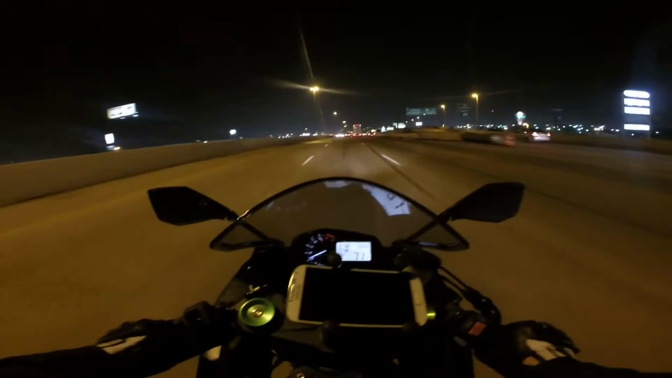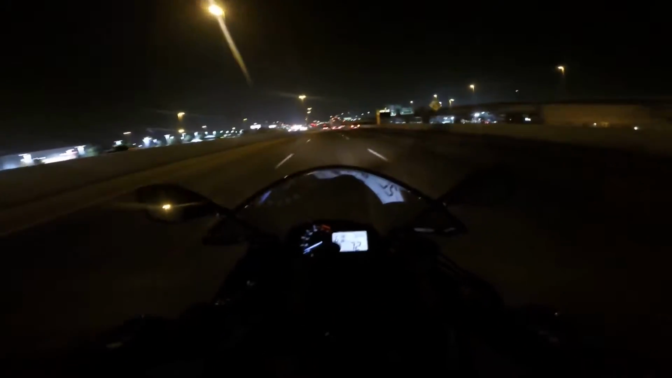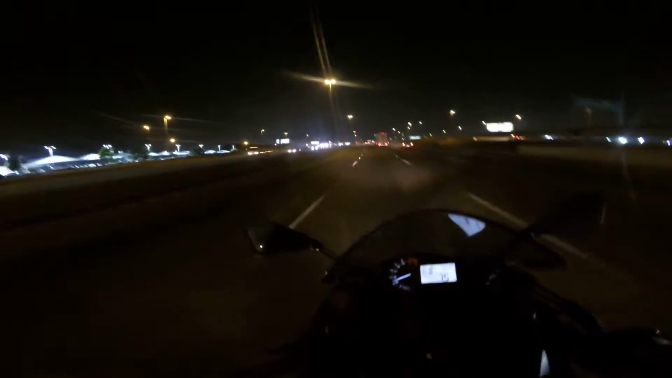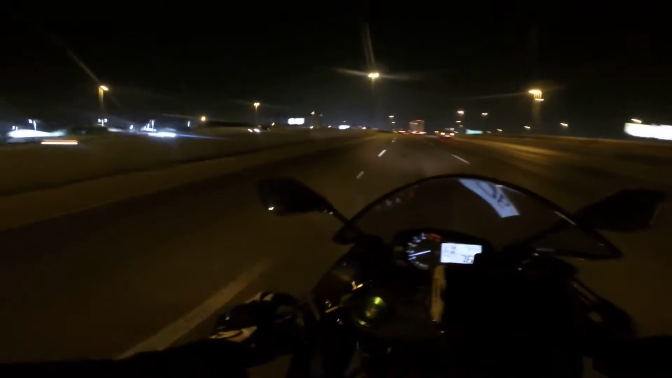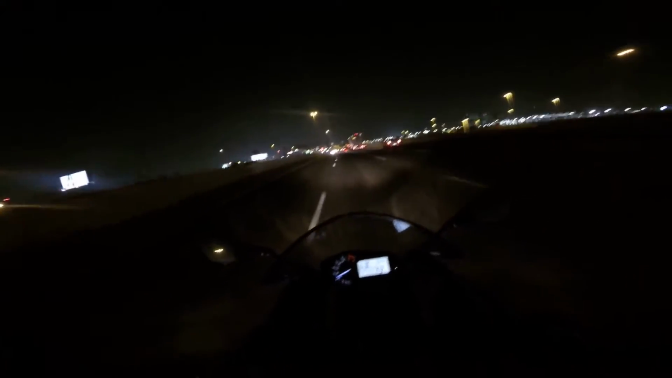Now that tail tidy, whatever it's called, let me tell you something. That thing is a pain in the ass to install on this bike.